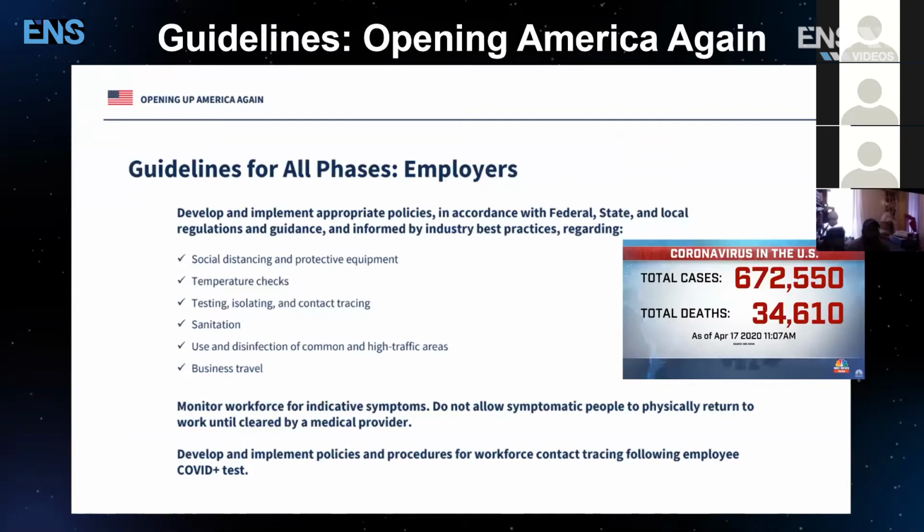So this document I also have available. If you guys are looking for this documentation, I can send this over to you, okay? But what we're talking about right now is that it's a proven solution. It works, but now it's going to be factored in to how we will reopen America.